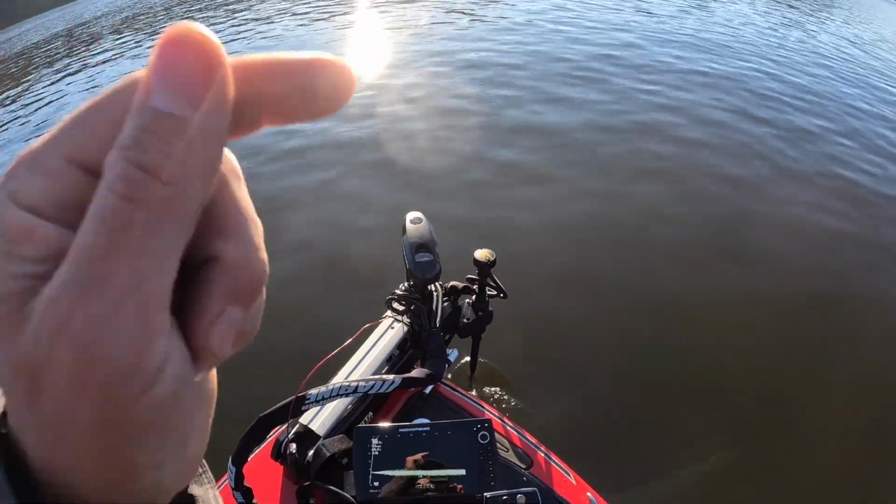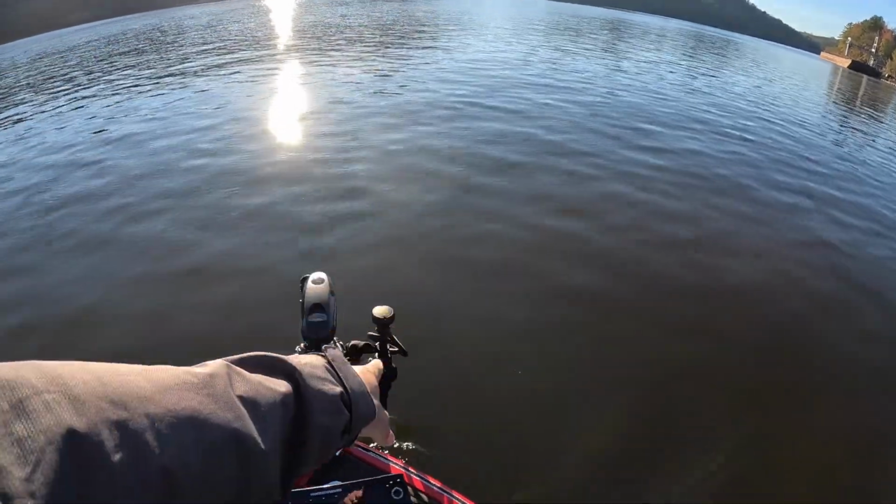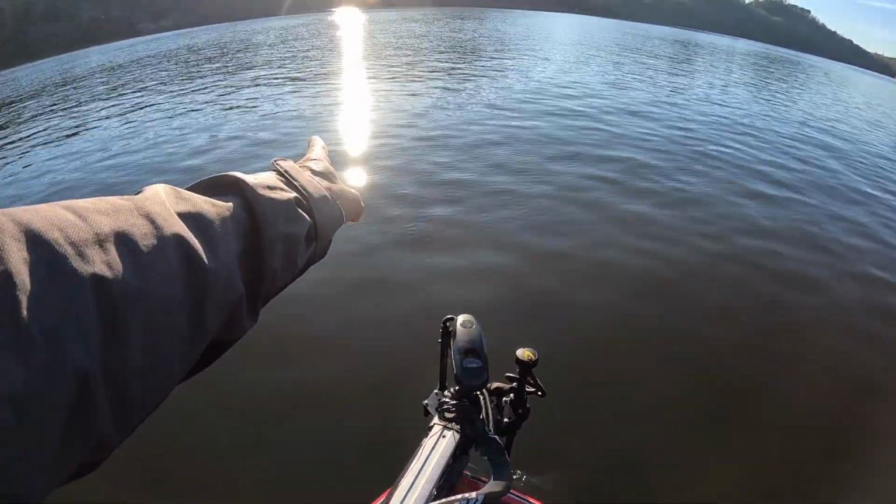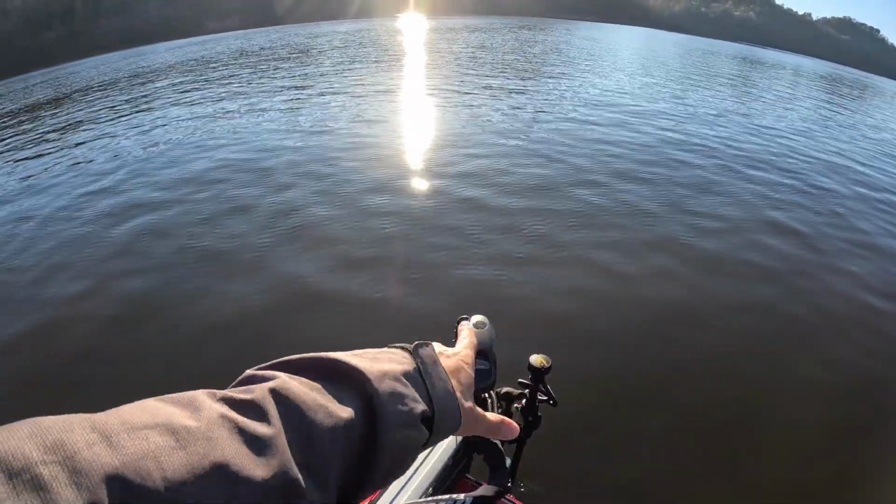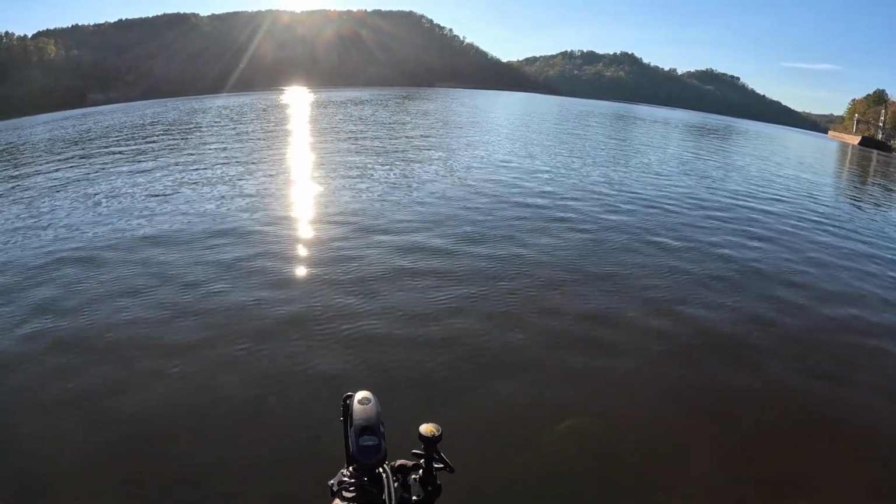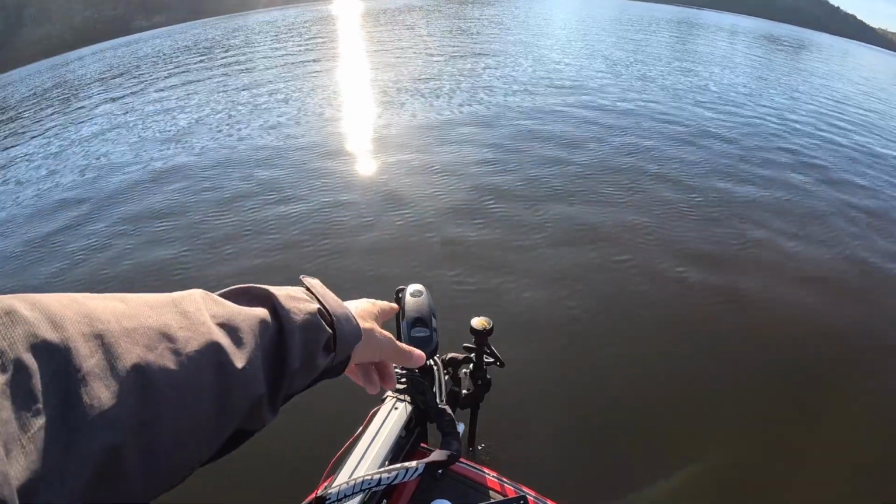What would be neat is to have a Mega Live on the unit to get on the structure, and then use a Mega Live on the trolling motor to pan back and forth to find your bait. That would be pretty neat, to where if you were using the trolling motor, you could still make that accurate cast and use that spot lock on that piece of structure. So that may be a thing. Get a Mega Live for the trolling motor to scan a little bit quicker.